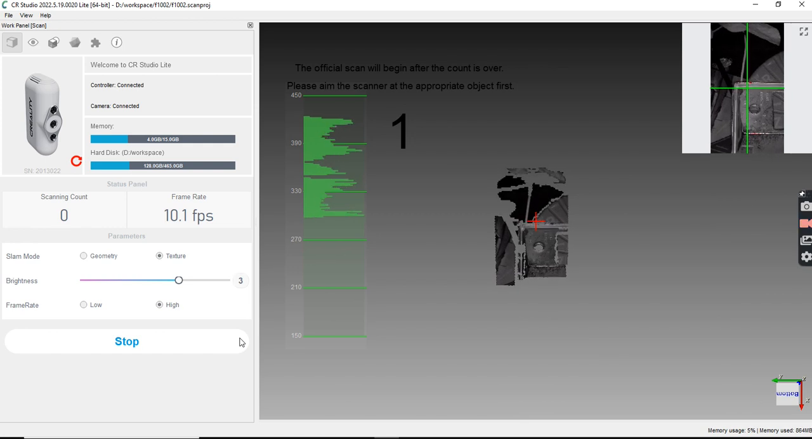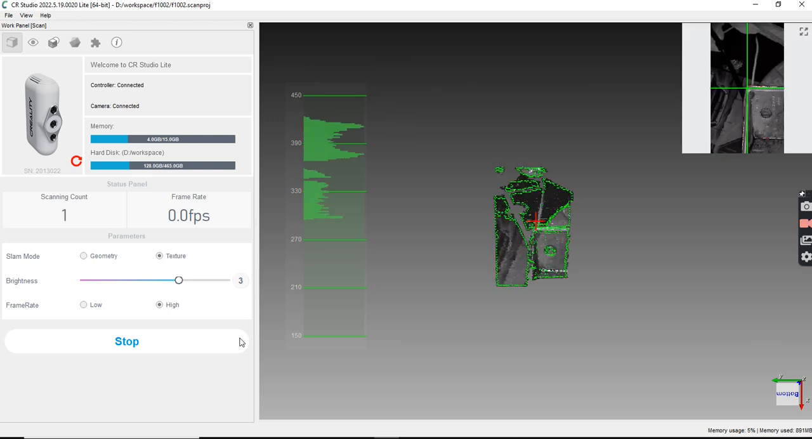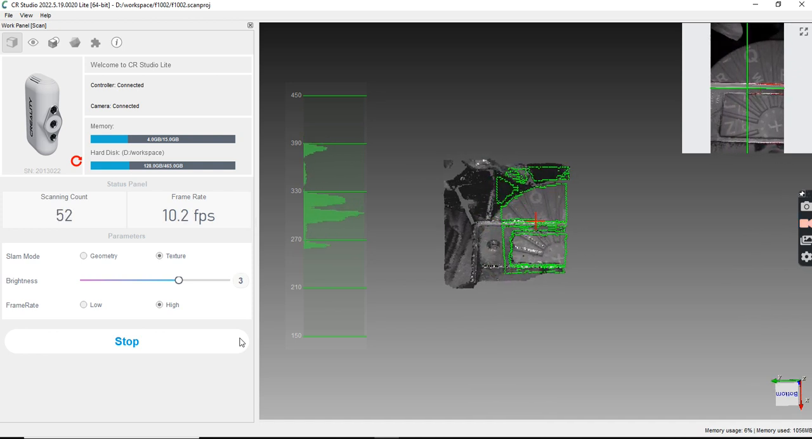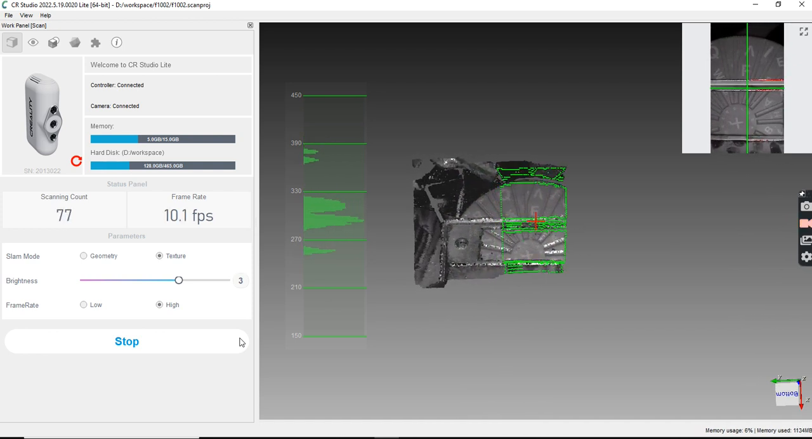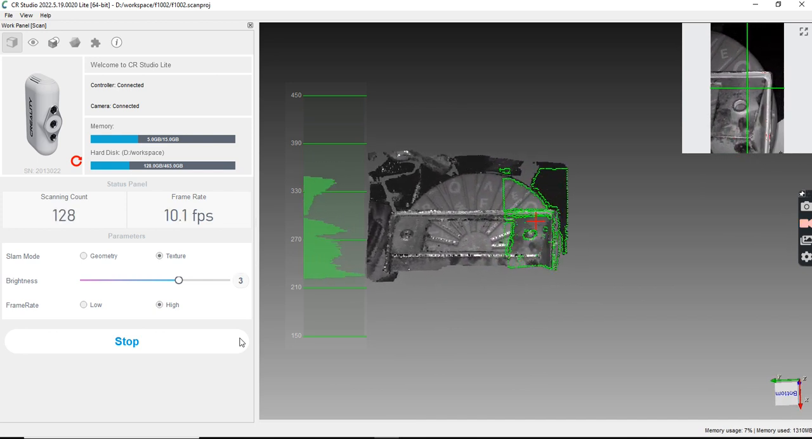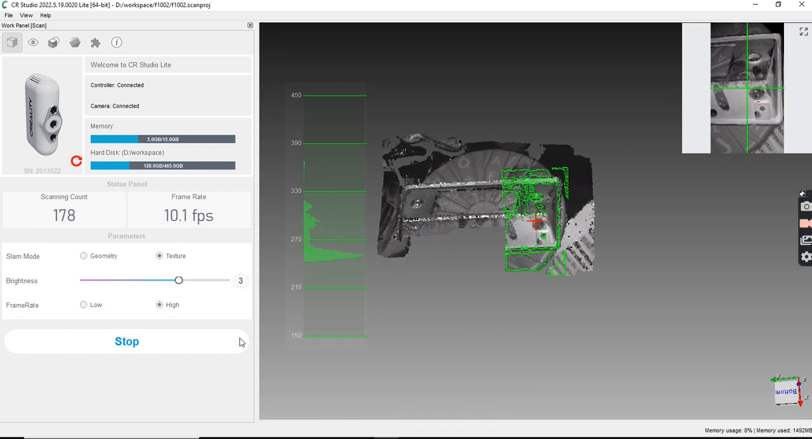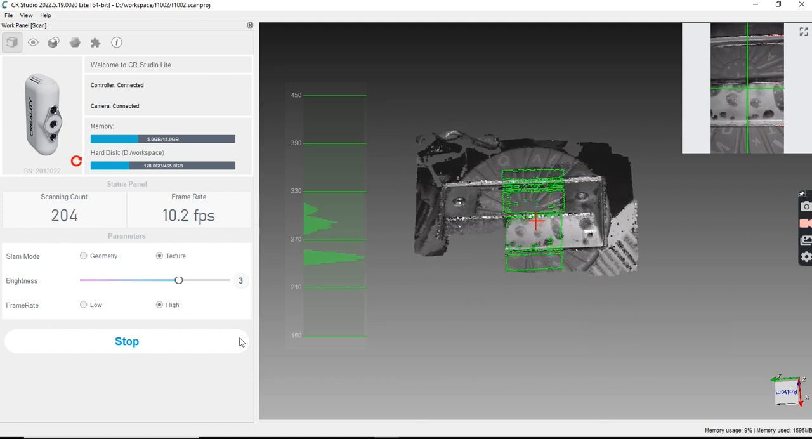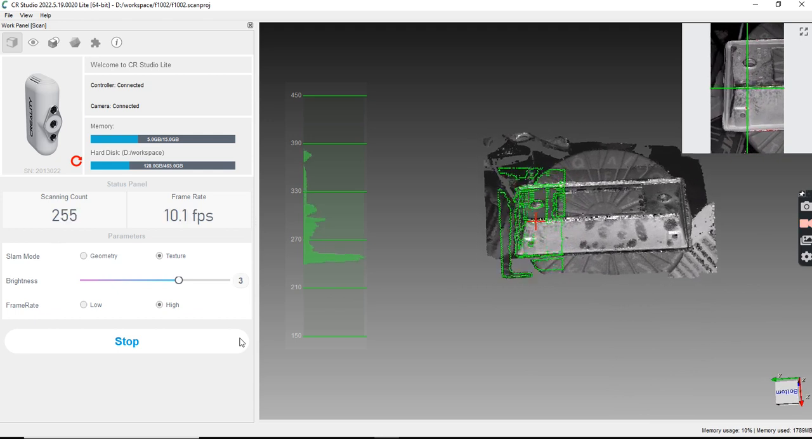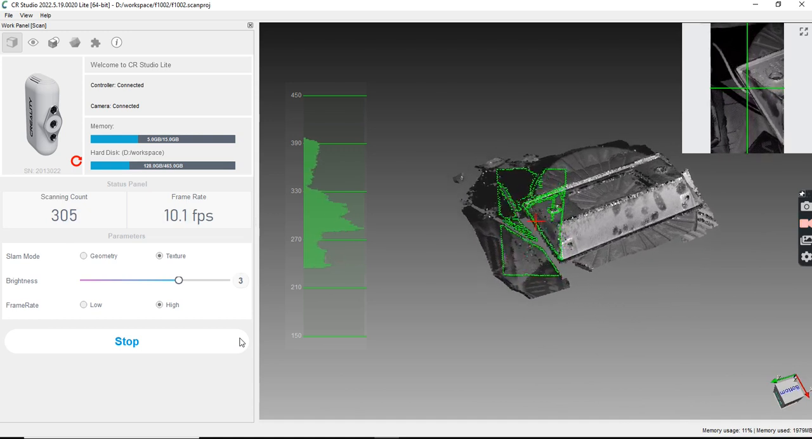Try to get the table in the frame. Like this. See how the table has a lot of geometry, so it doesn't get confused. So I'm going to go ahead and finish scanning this. And notice a lot of the developer spray already came off because I've already touched this piece about 80 different times. So I'm getting that side.